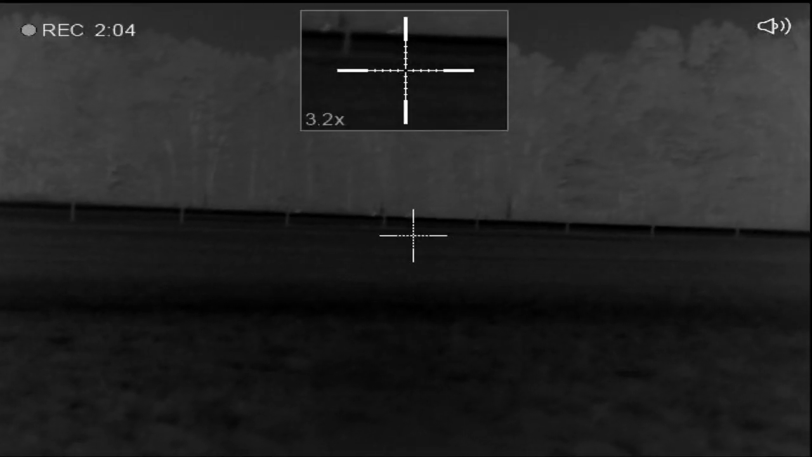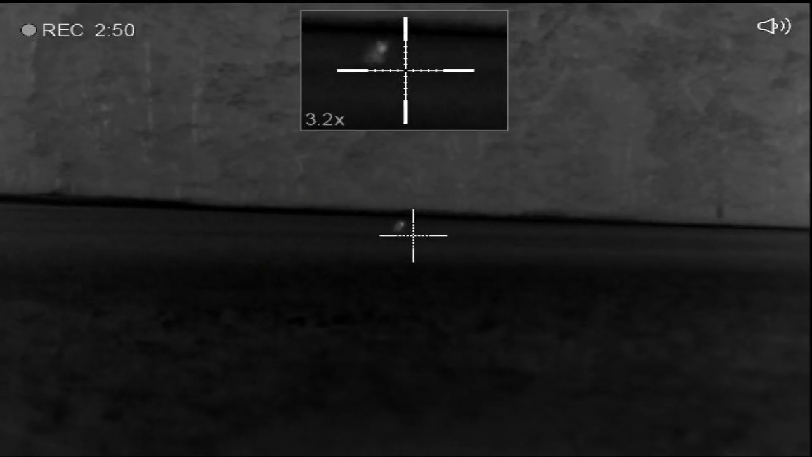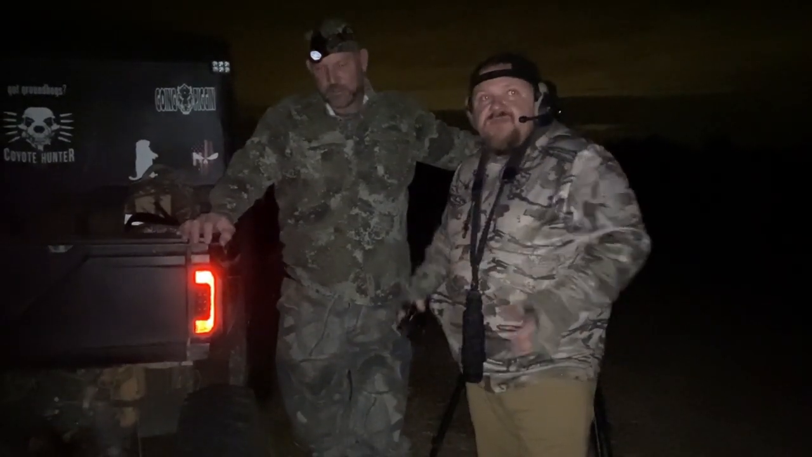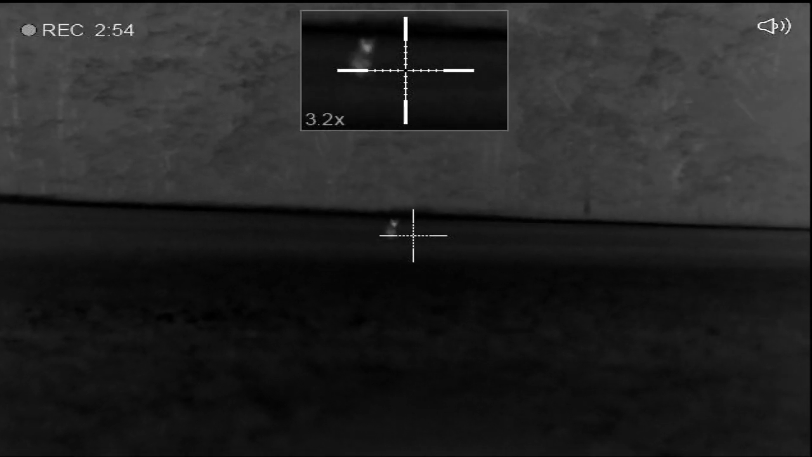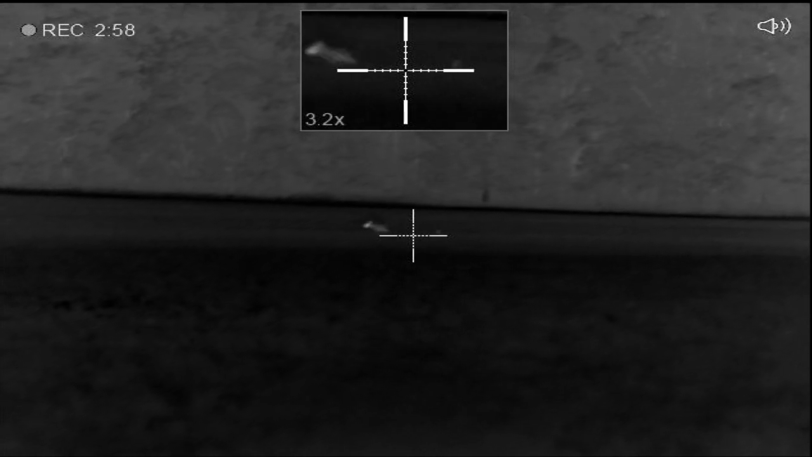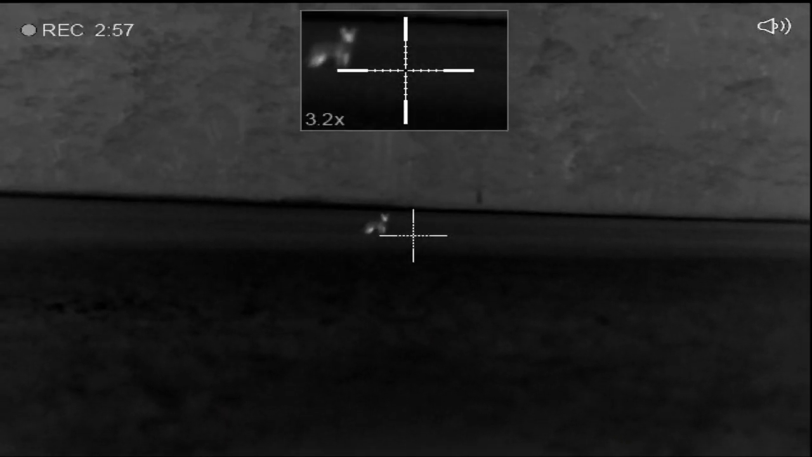Well, what happened? Well, we called in a triple. That was awesome. 2 minutes tops, wasn't it? Yeah, it was. That dog just ran over top of us. We pass off shots back and forth. Yeah, Jamie shoot this one, I'll shoot this one, whatever. They was on my side, all 3 of them was. I missed totally, I don't know. It was right there. I think he recorded, so we'll watch the video back and see.